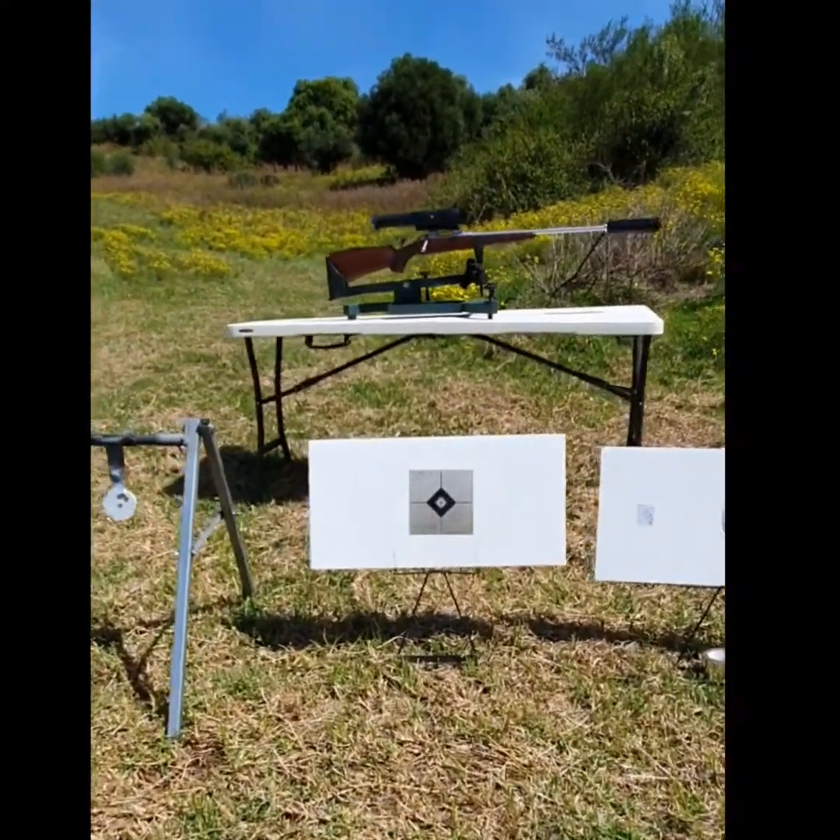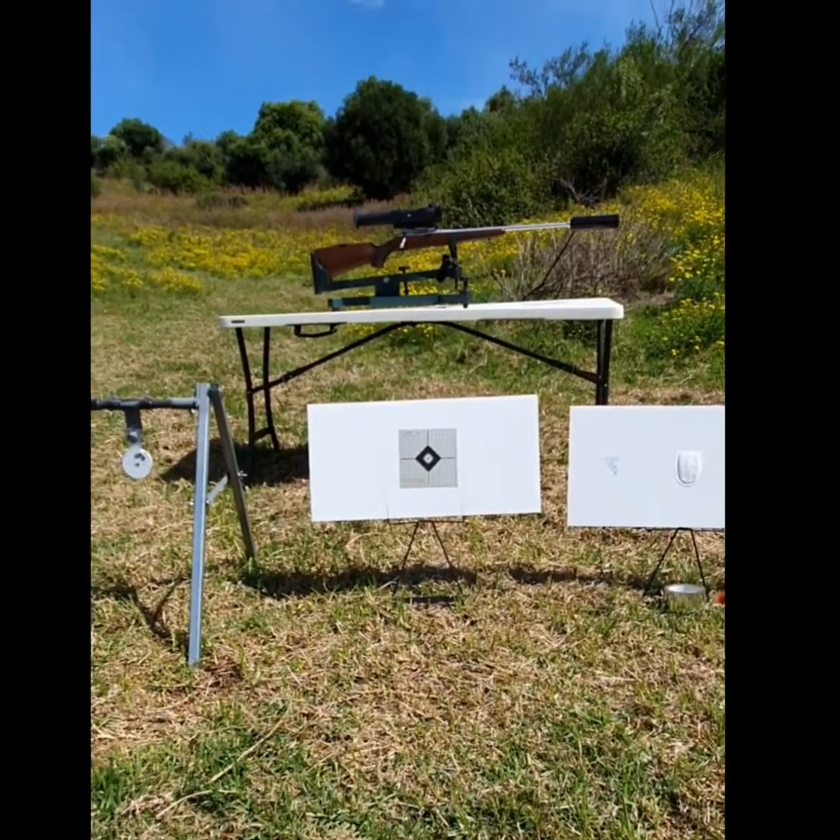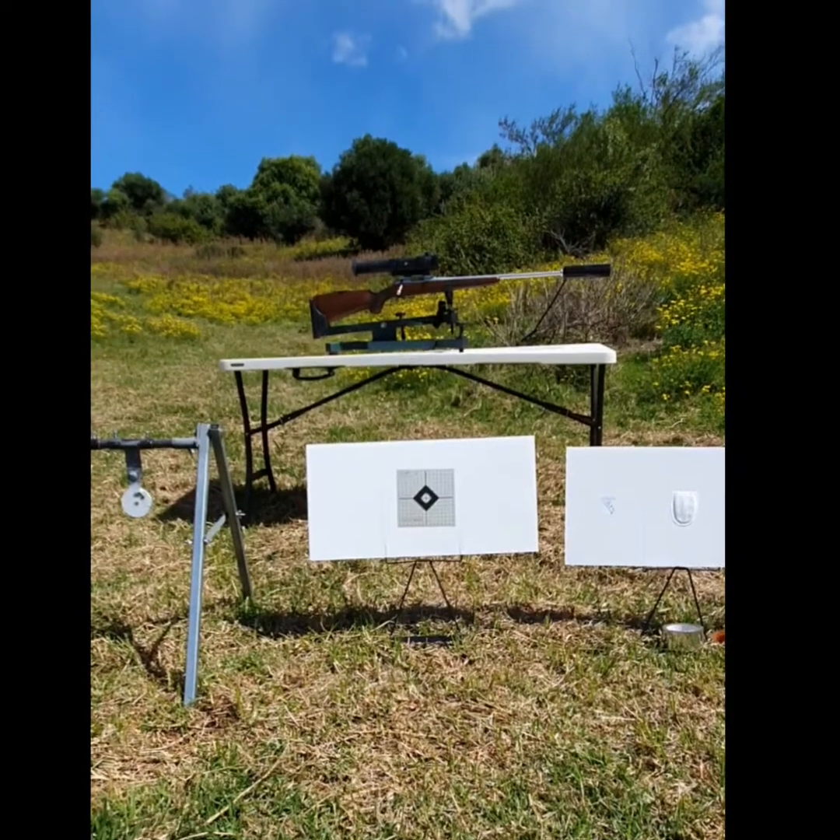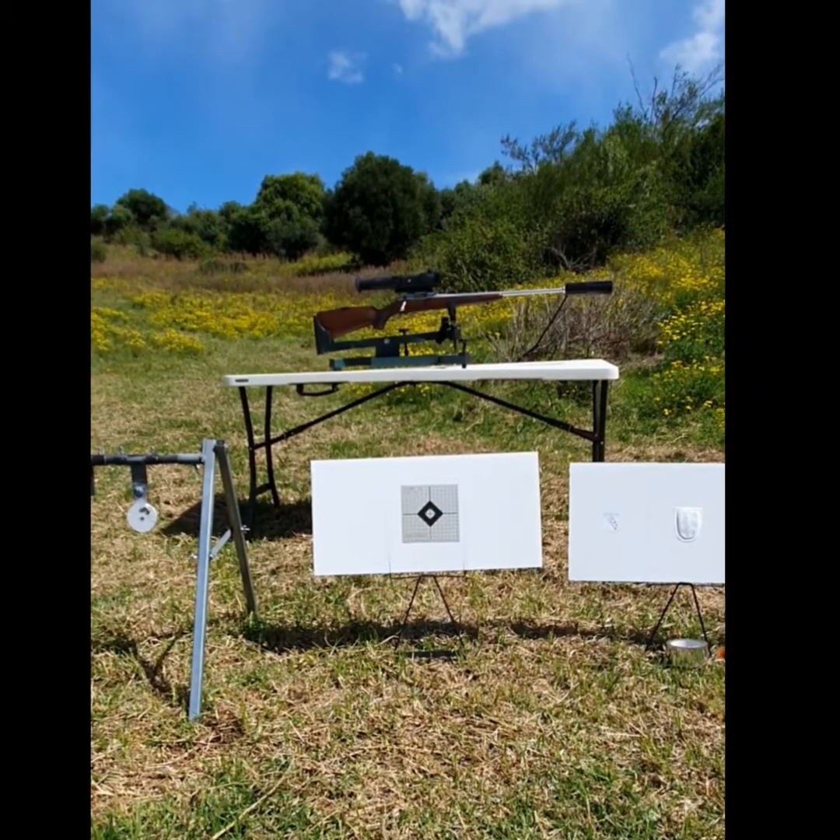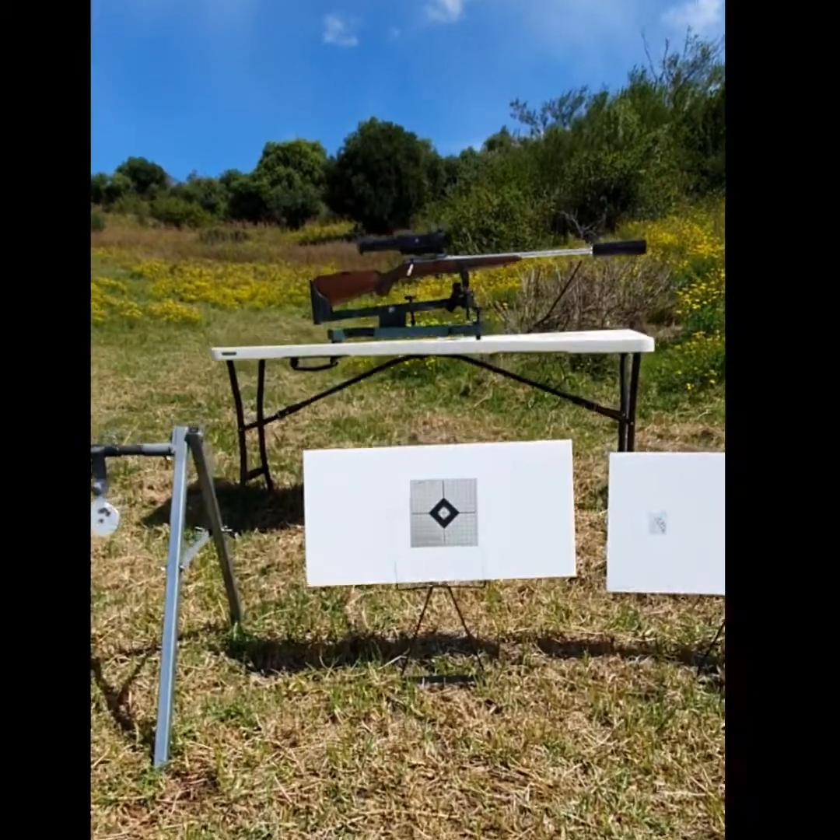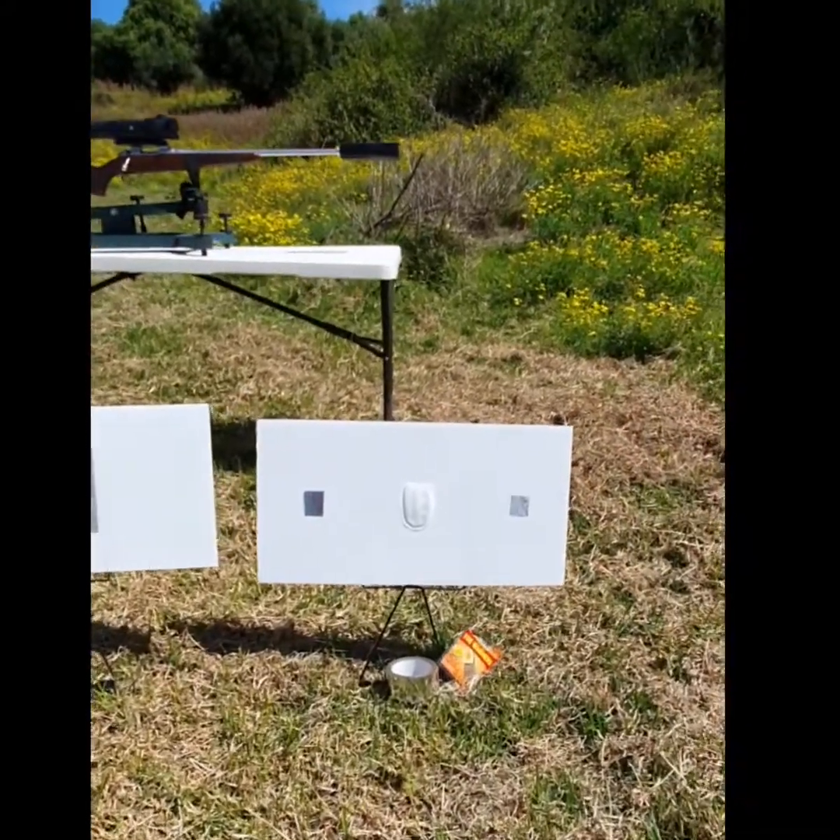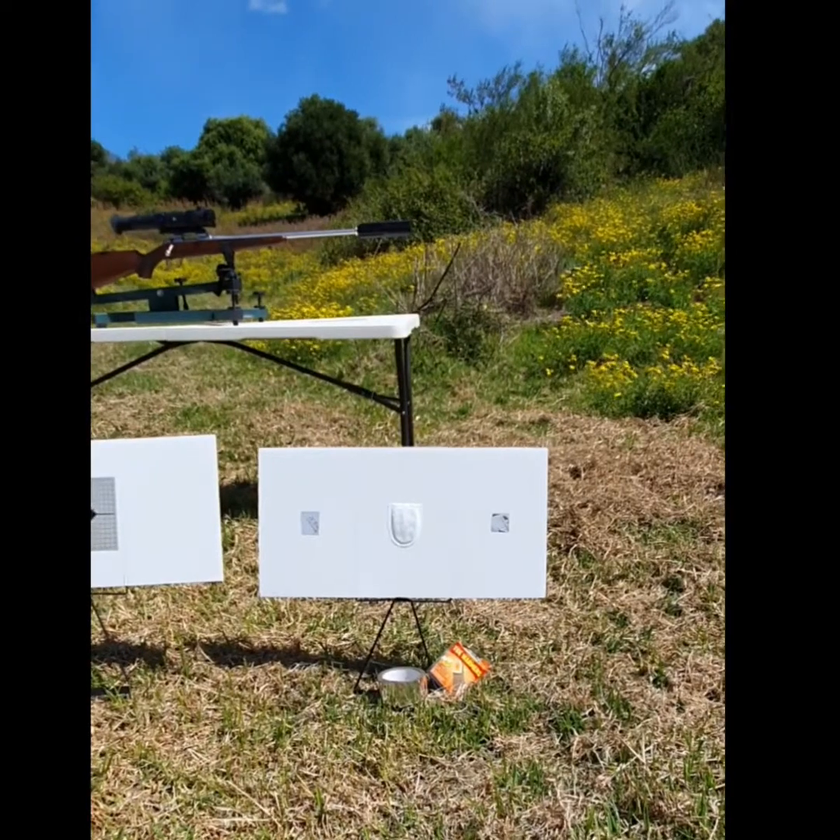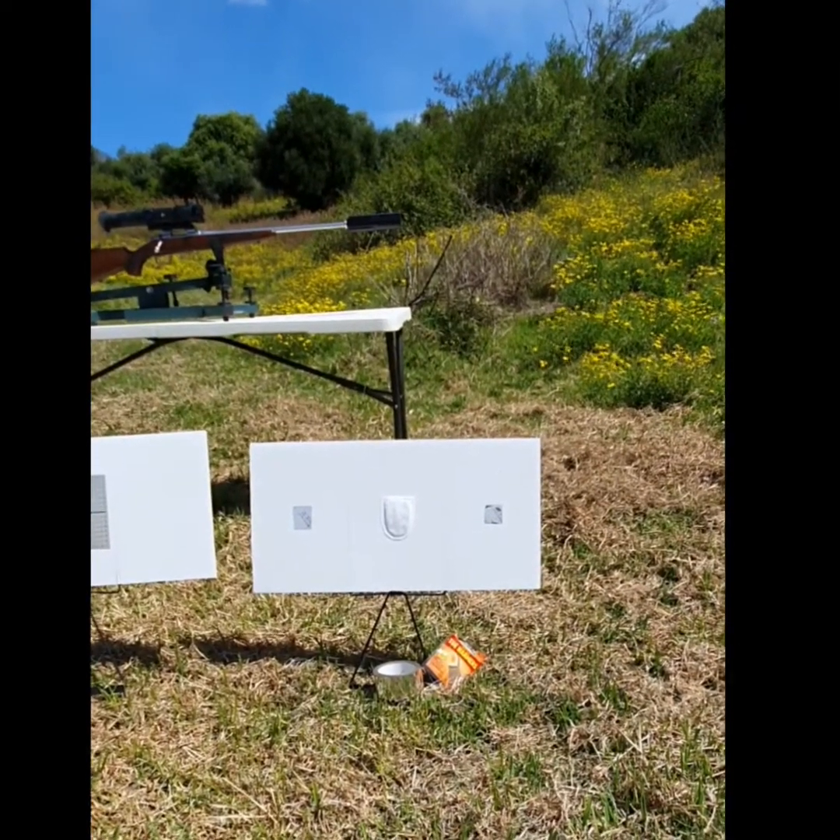The second option is a foil target. So this is a pre-purchased foil target. It's highly reflective, has 1 centimetre by 1 centimetre increments on it. They are available from a company called Eagle Eye Hunting Gear. Another option is just buy a roll of foil tape, cut it into inch by inch squares and stick it on a piece of white corflute.